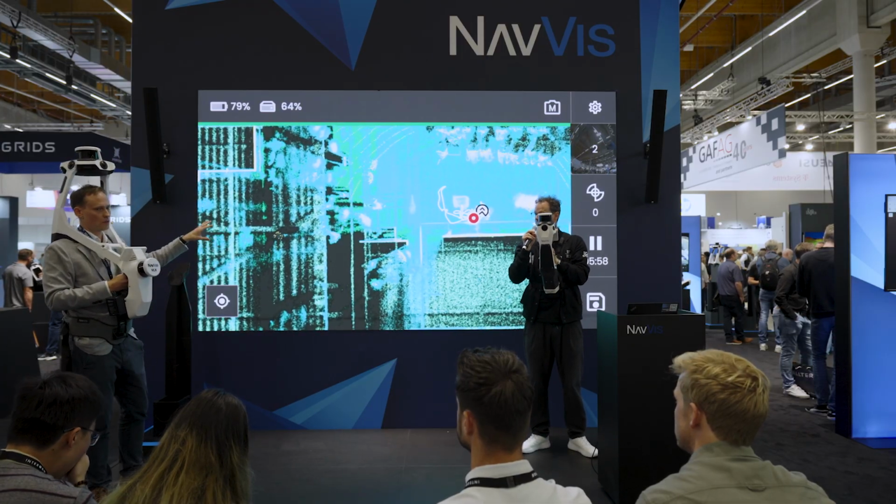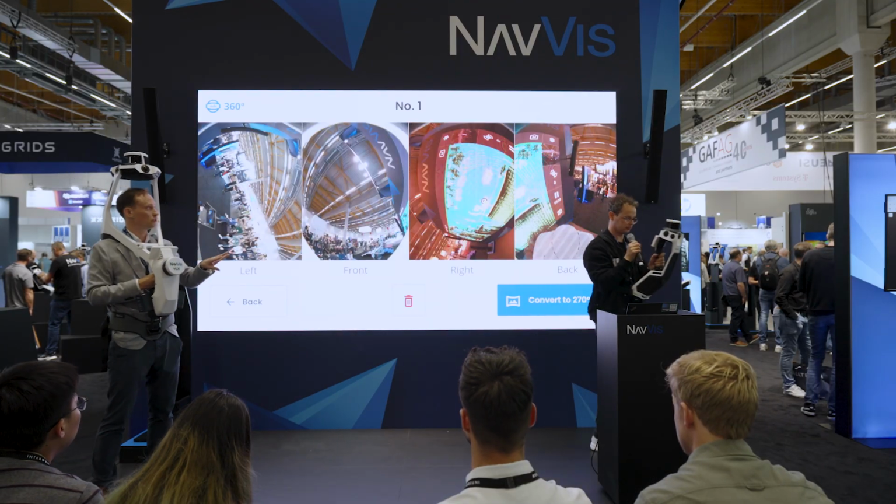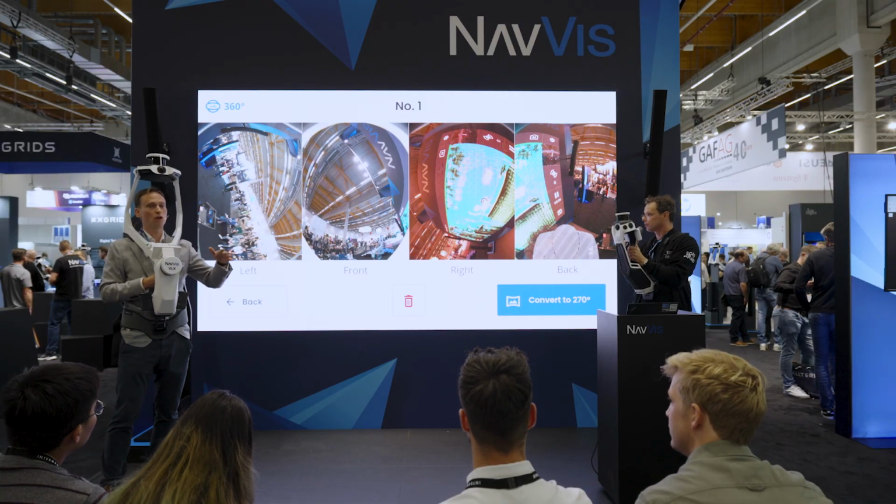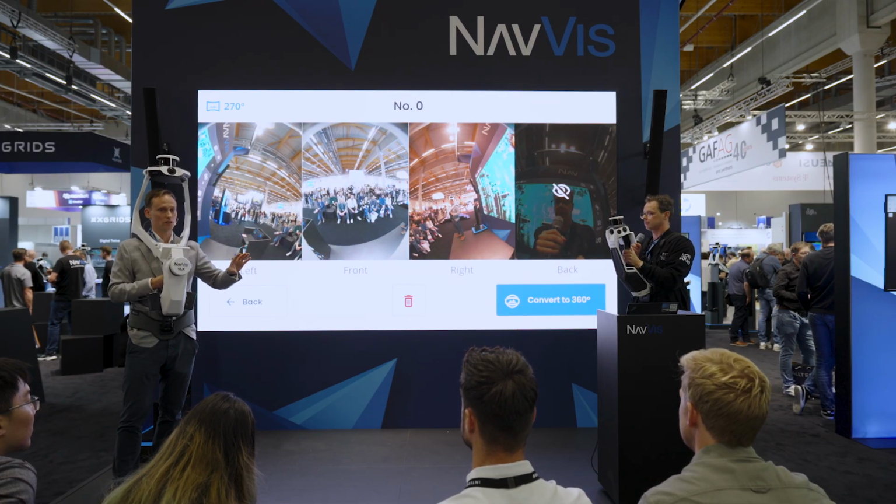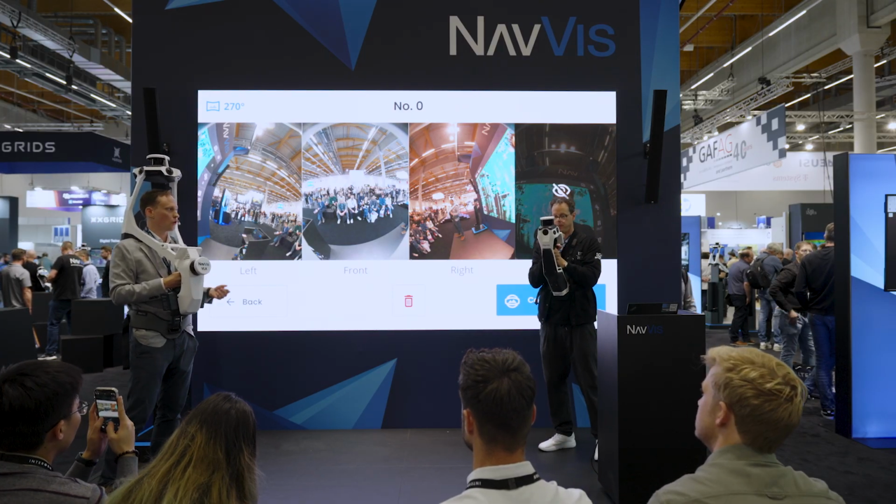Because what you saw is that you have these 4 pictures, which are taken simultaneously from the fisheye lenses. So in Ivion, all pictures are always upright. You can take the device in any direction you want, and in Ivion, you always have an upright picture to go through.